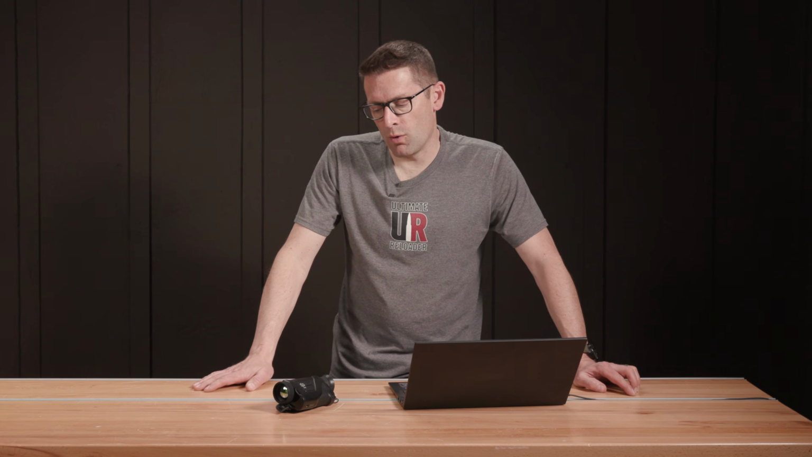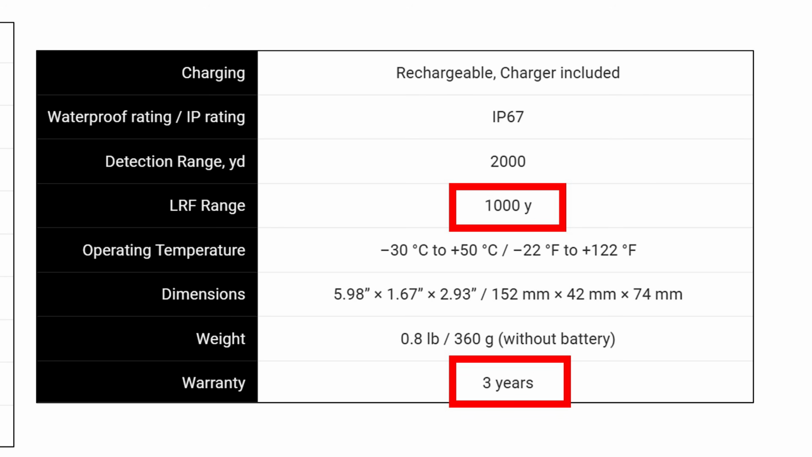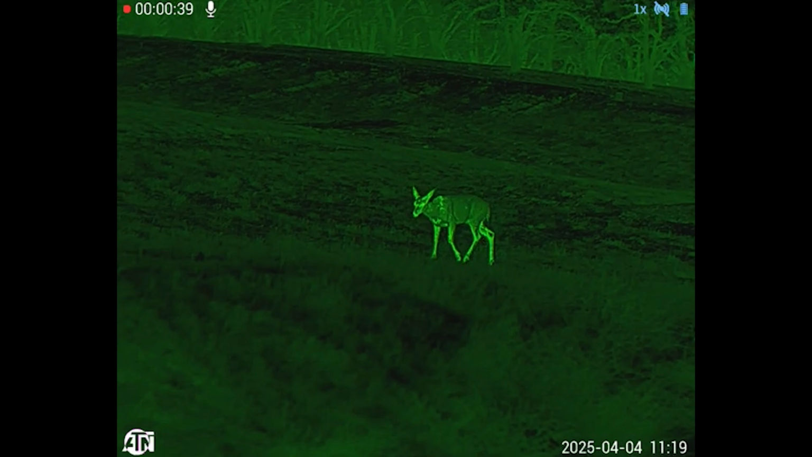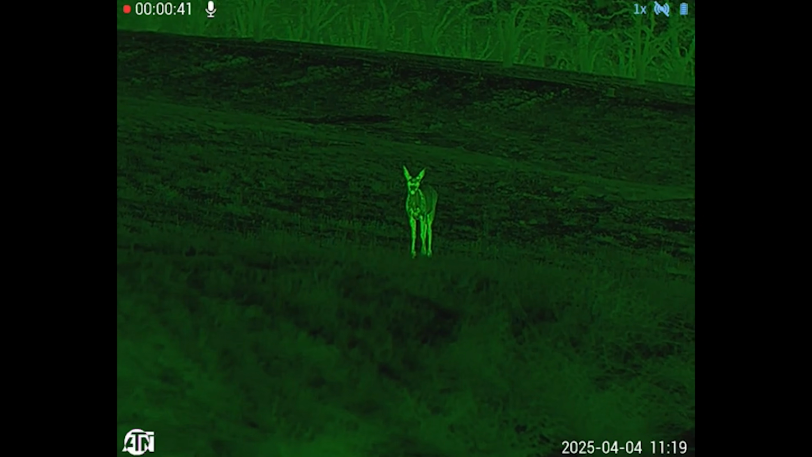And then a 3-year warranty, right? When you make an investment like this, you definitely want to make sure that you're covered. And a 3-year warranty is great for a piece of gear like this. So don't be surprised if you see this again on the channel with more of our night hunting action.